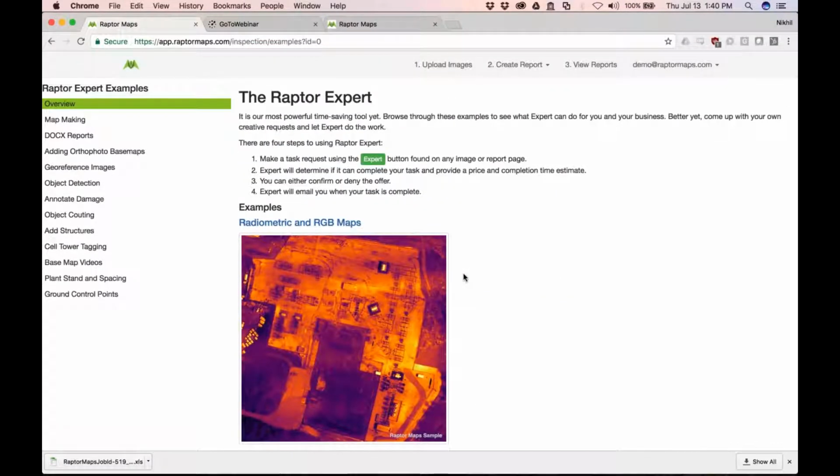So the idea here is that your operation should be very deliverables focused. You should really sit down with your clients and understand what they want. You should be able to explain to them all the different things that are out there, because chances are they don't necessarily know all the things that they can do. And at the end of the day, you really want to teach them about your capabilities and help drive their bottom line.